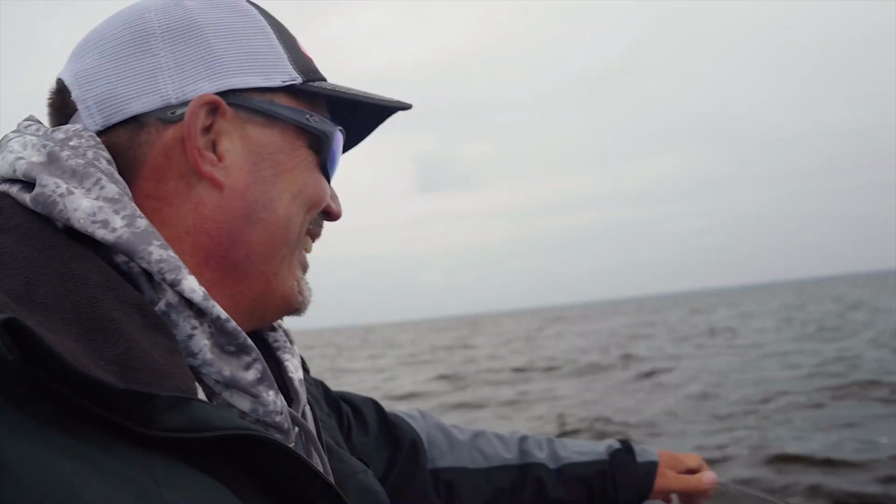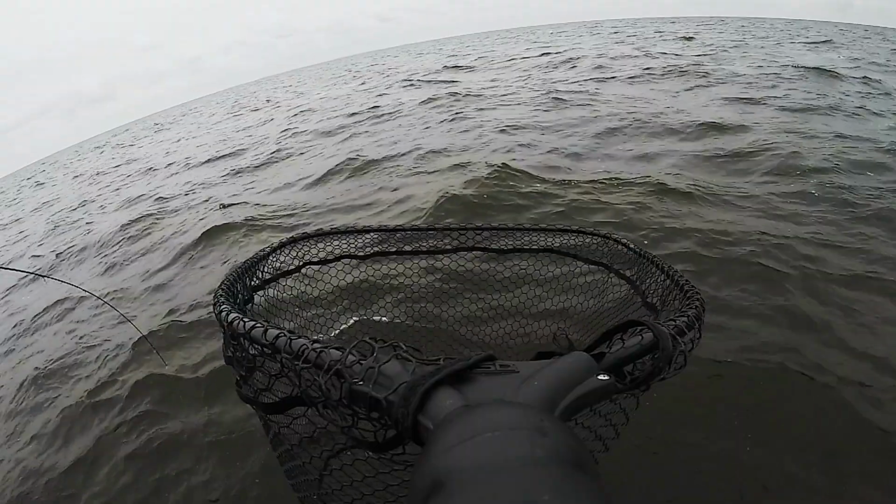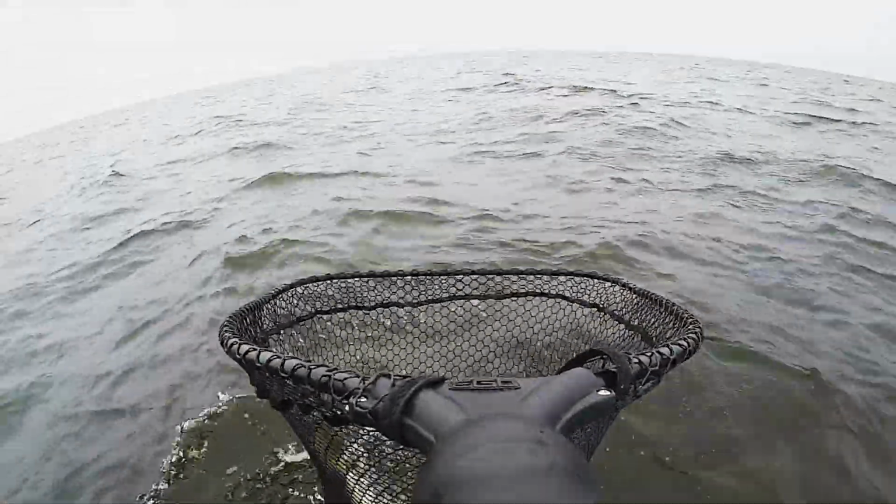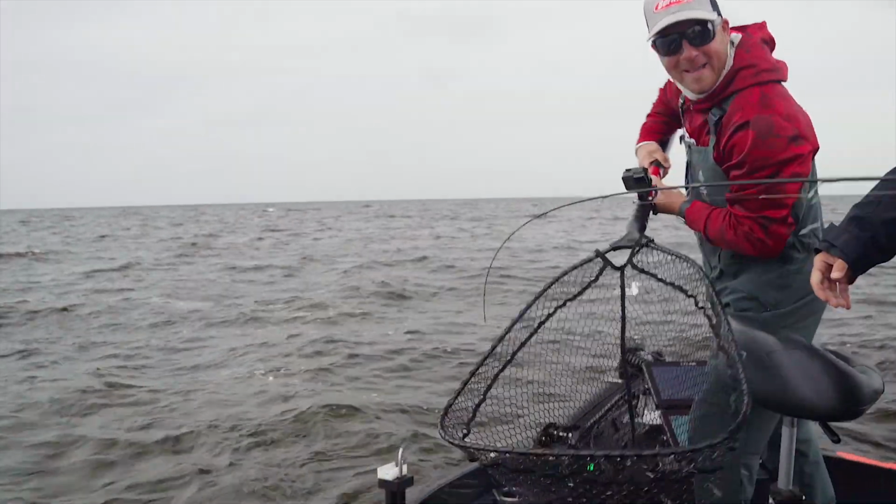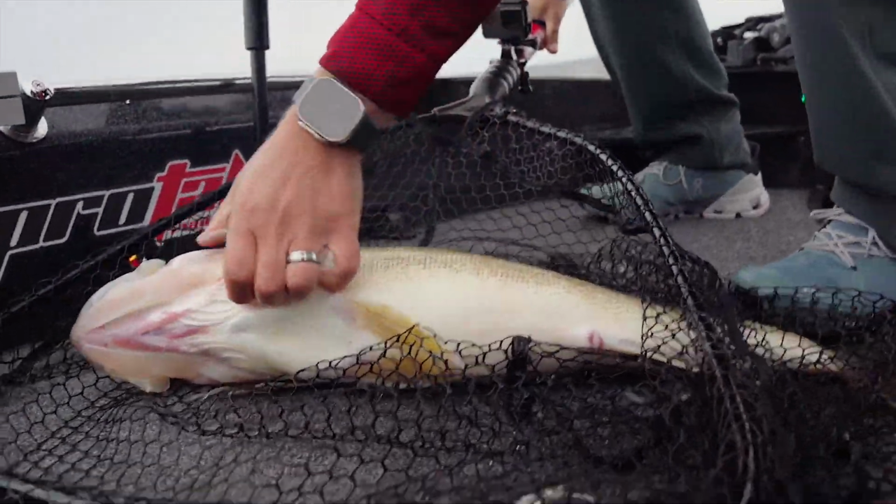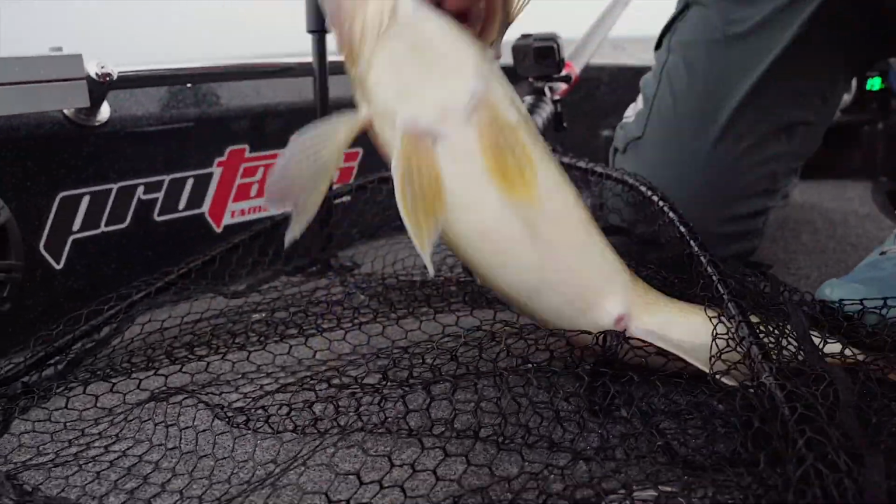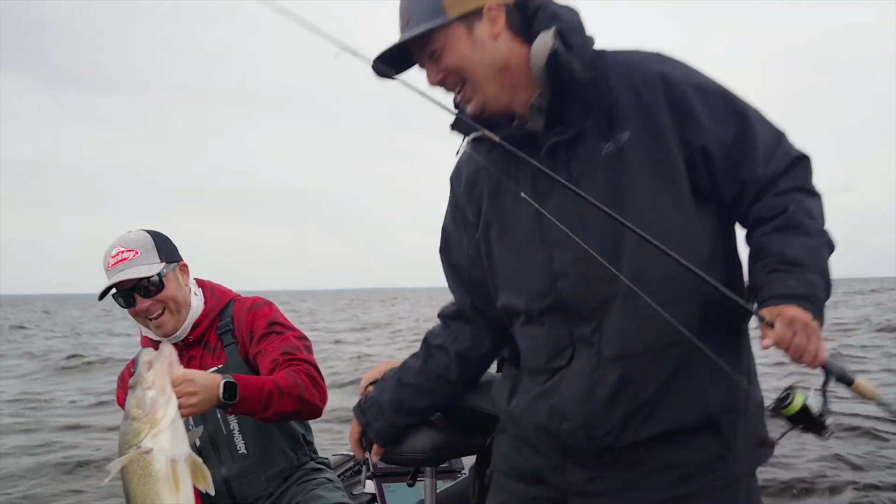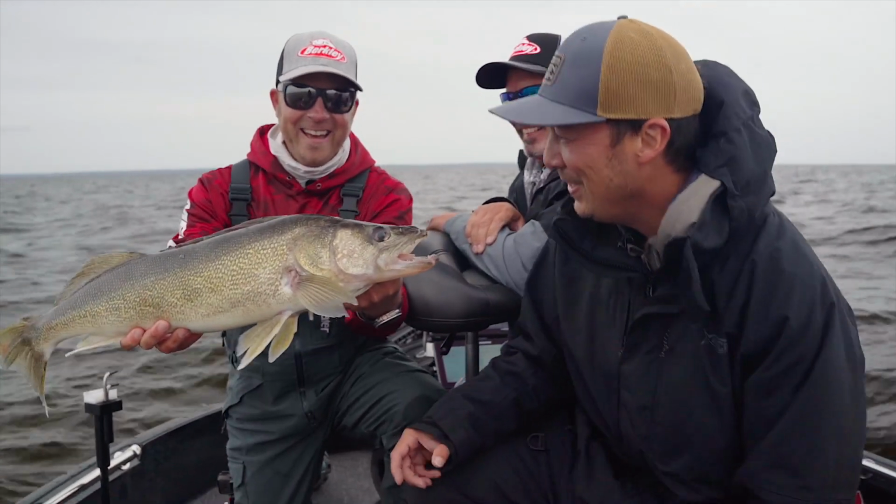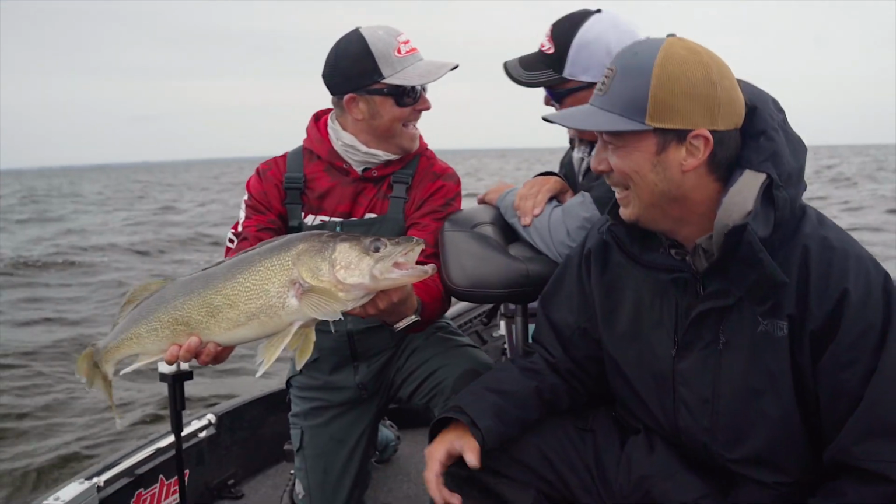Actually, I'm gonna take a break here. Wait, you don't think... Oh, there we go. Here's the leader. No, that's not a sturgeon. Oh my god! Come on! It's a freaking tree trunk. Come on, man. Are you serious? Look at the size of the head on this thing, huh?